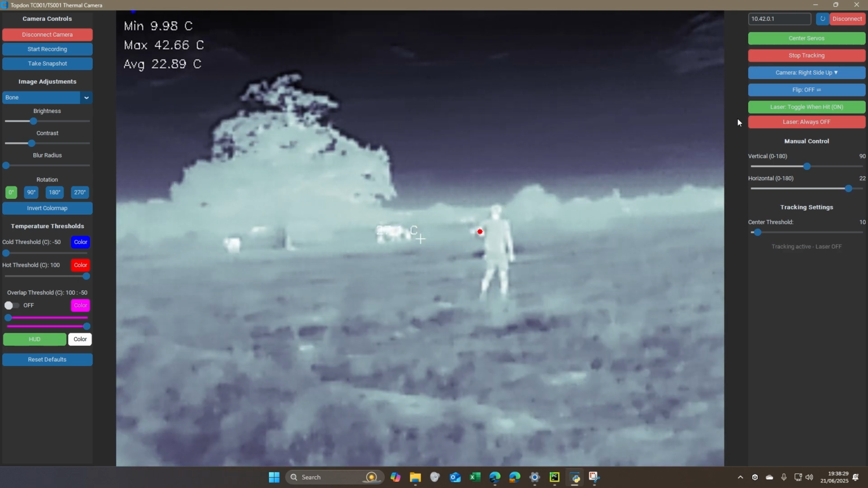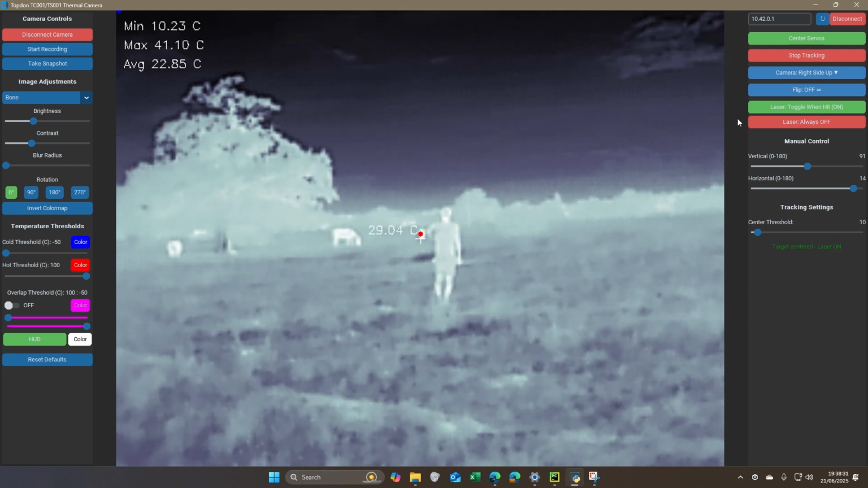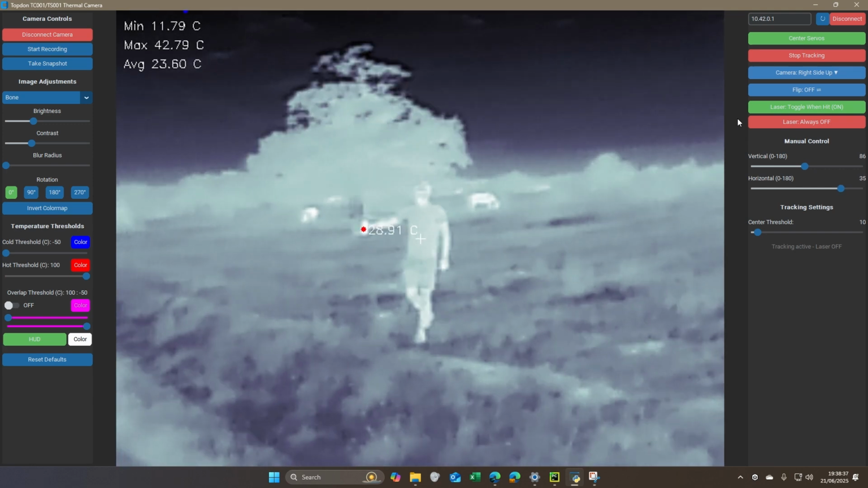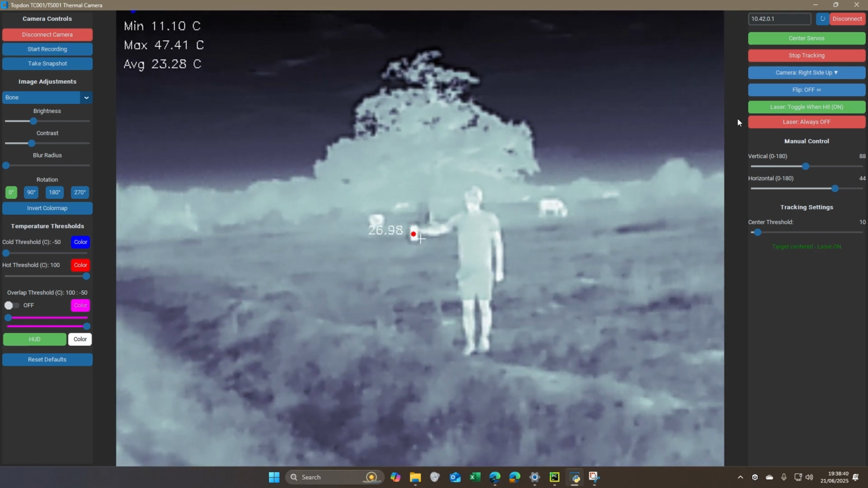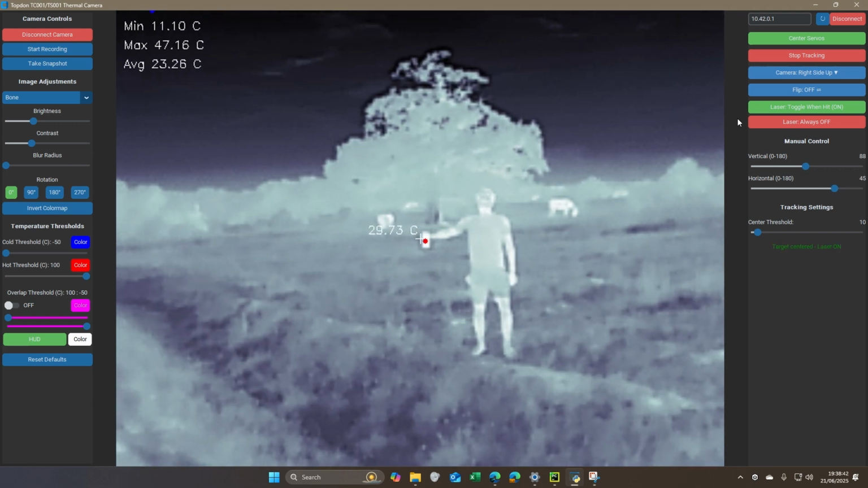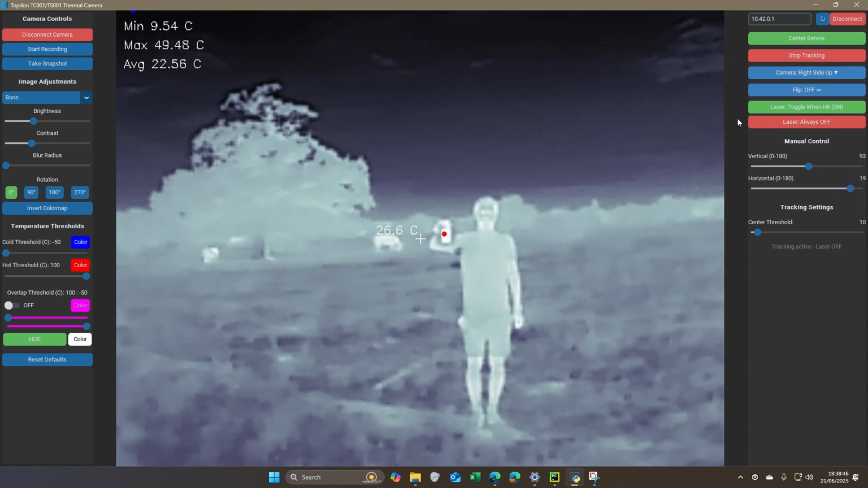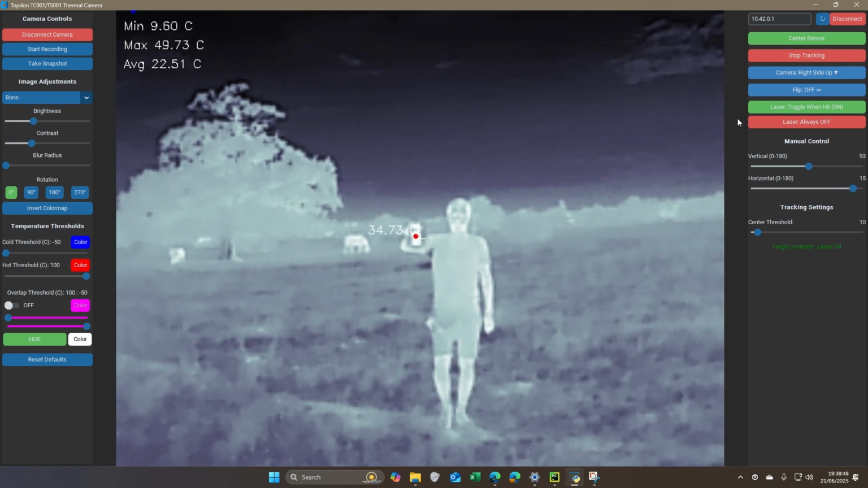You can see on the right hand side in the analysis bar, the laser heading is going from grey to green. When it's grey, it just means that the laser is turned off and it's searching for the hot point. When the hot point is being centralized by the camera and it's right over the top, the heading turns green, which means that the laser has turned on.